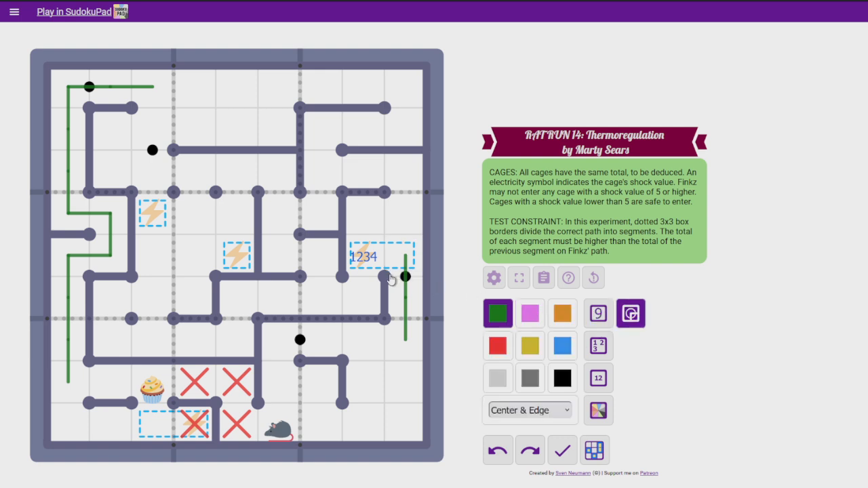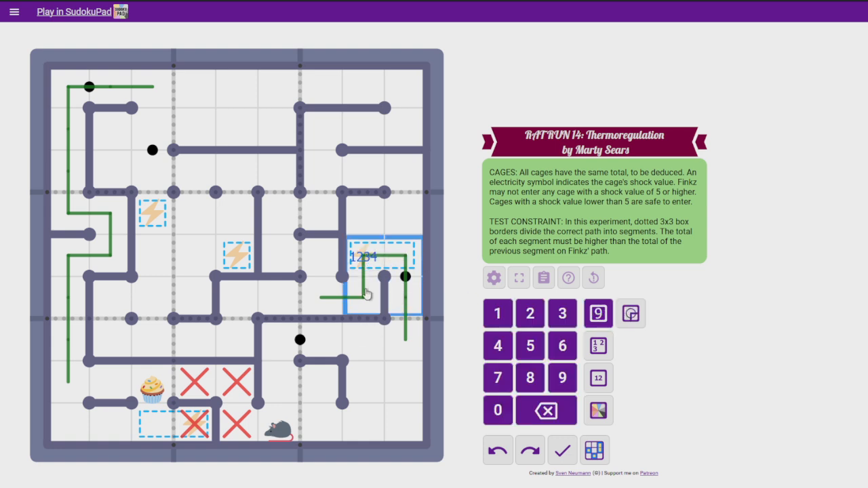If this doesn't go up, then it's got to go over here, and then it's got to cross this, and I must do that. So the minimum here would be 5 cells. These could be 1 and 2, for example. This could be a 2, and those could be 4 and 5. So the minimum of this would be 15 in value.